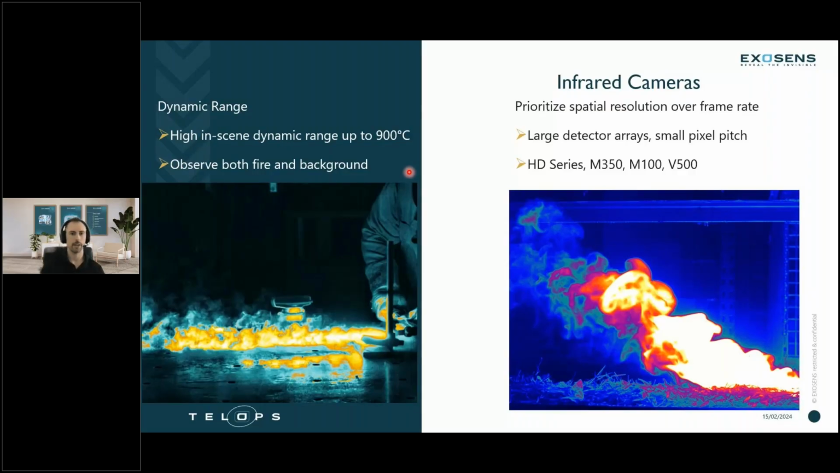The image down here is using a blowtorch. You can see the flame, you can see the products of that flame, you can also see the workbench that it's on, and you can see the person in the background. So it's possible that a high dynamic range camera like this might allow you to see the background and those higher temperatures of the fire, maybe for something that's not burning crazily intense, but it would be very interesting. High dynamic range is something that could be very useful in wildland fire research or for fire applications.